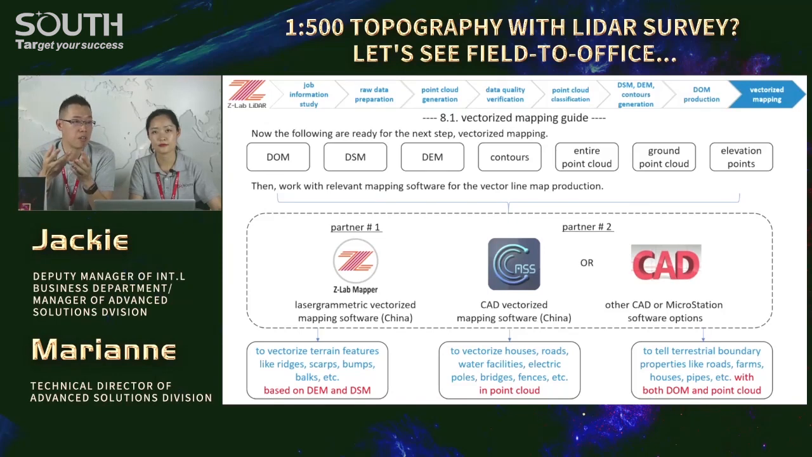The vectorized mapping can be split into several teams, different production lines, just to increase the efficiency. With the help of different software kits, the mapping could be easier. For instance, the roadside points might be blocked in DOM because of the trees.